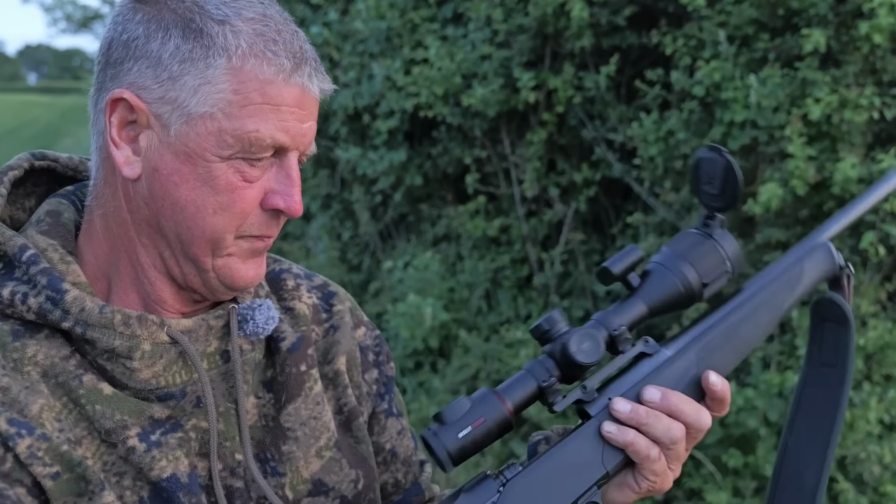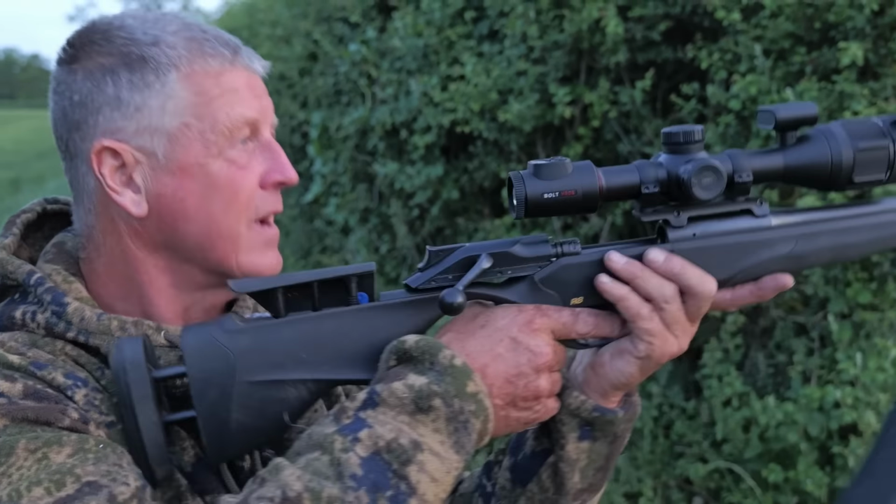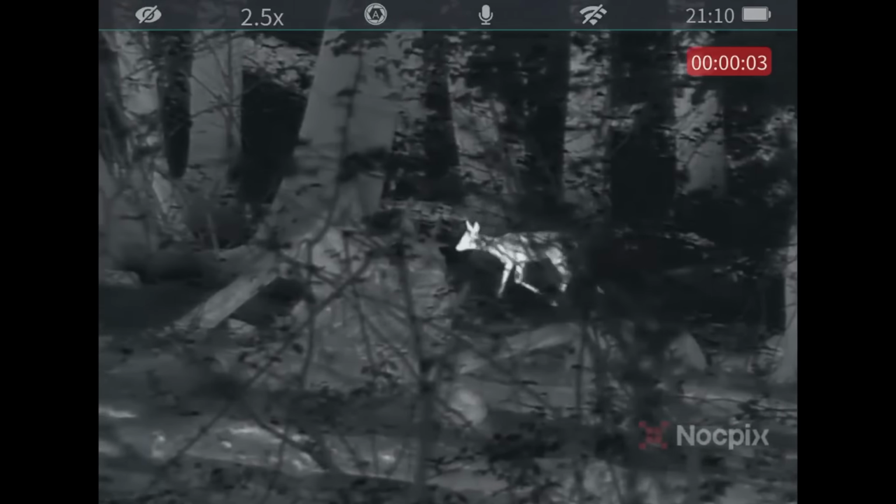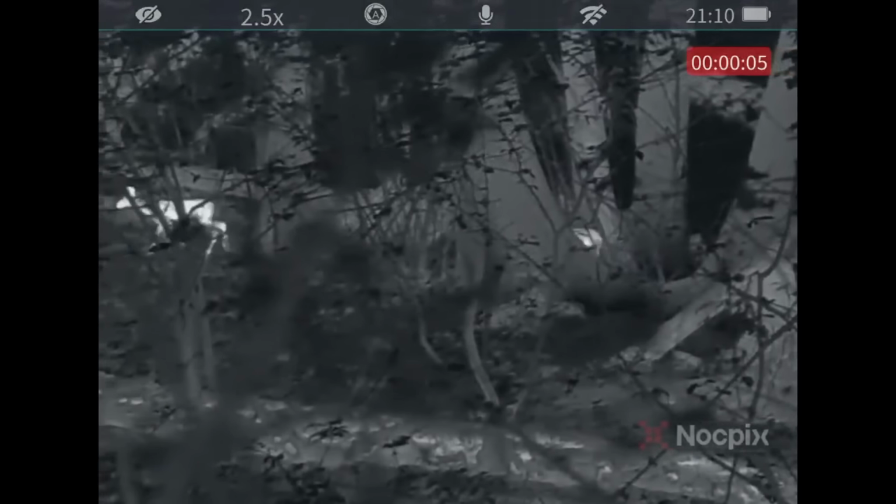What palette do you like? What's that? What palette do you like? Palette, as in what colour scheme do you like? Colour scheme. White hot, always white hot. I can't be looking at pretty pictures. You know, when I was filming the other day, I used the Lumix to film some roe that were coming through a wood.